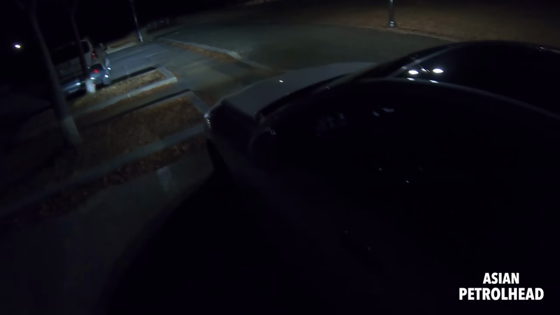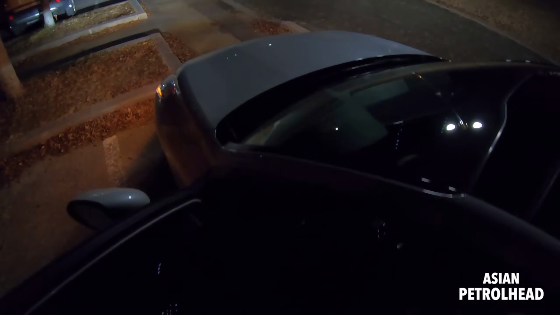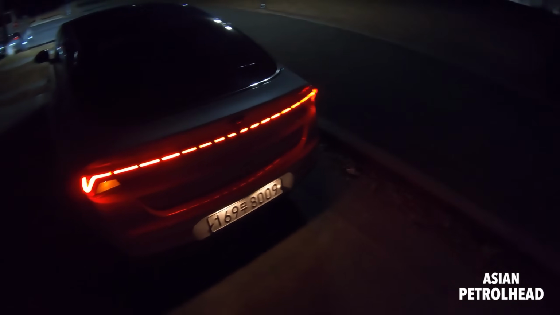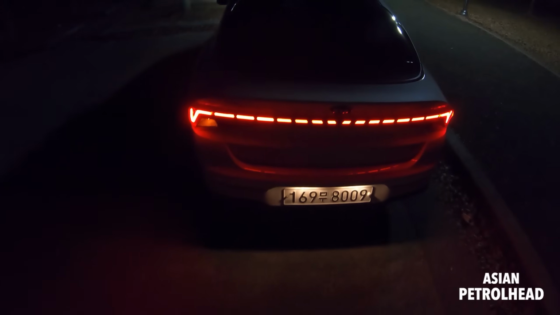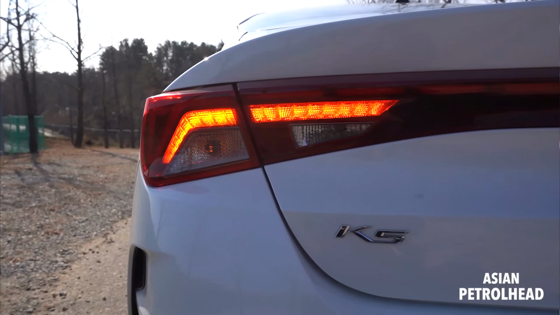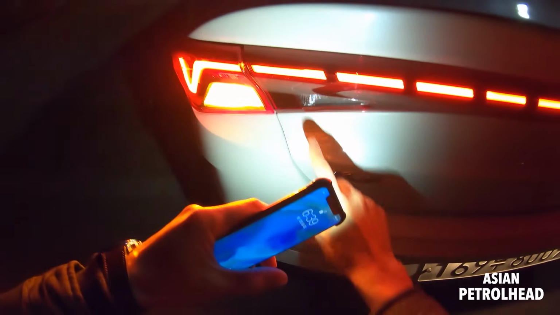Okay, it will actually come to a full stop. Let me just turn on the turn signal. Just leave the car on so it doesn't stop. Okay, so this is what the rear tail lamp looks like. It's got an LED combination tail lamp, so this is LED and bulb type turn signal and bulb type backup lamp. As you can see, bulb type.